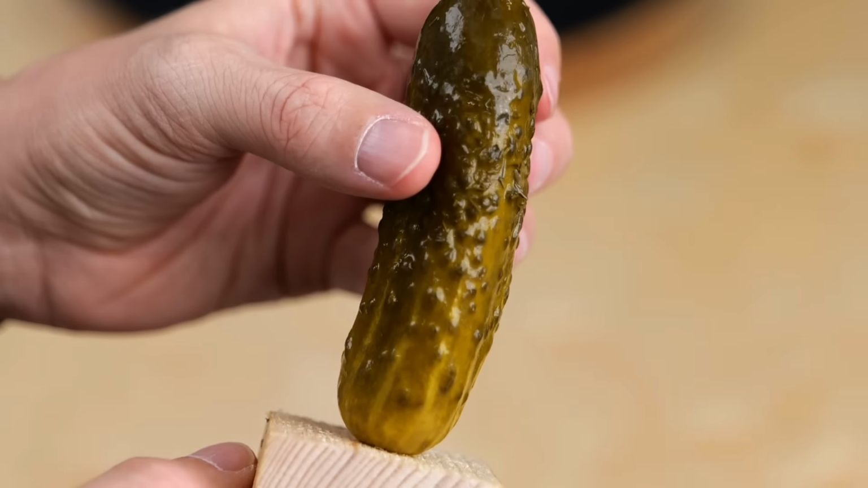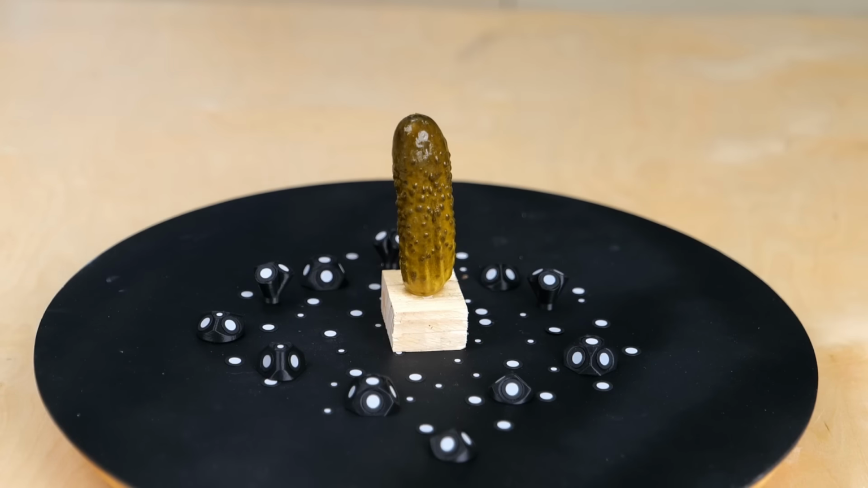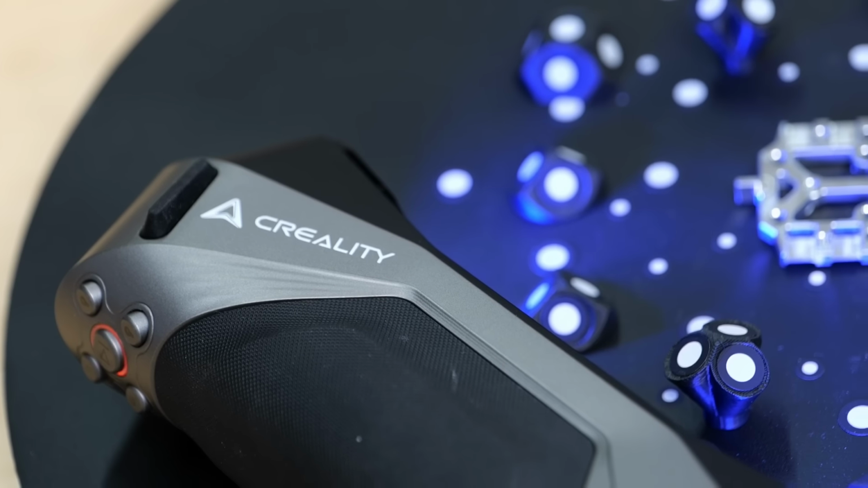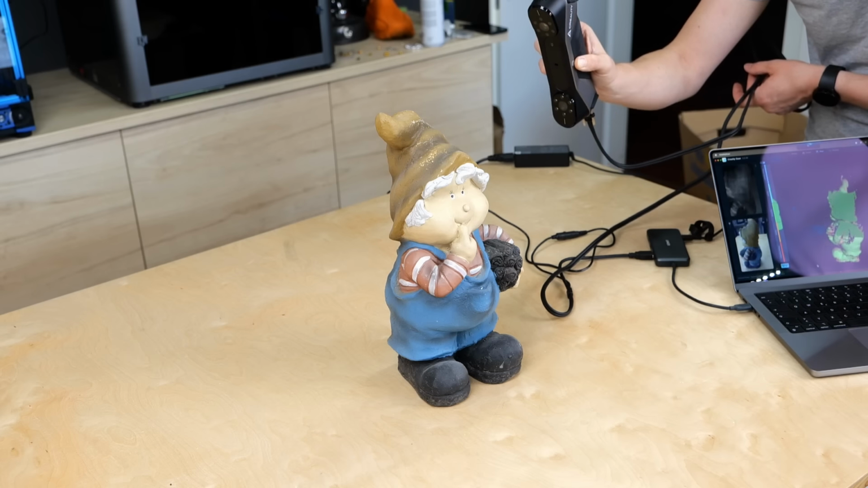Have you ever thought, man, I'd really like to have a 3D scan of a pickle? Well, wait no longer because I finally did it. I had such a great time using Creality's new hybrid 3D scanner that now has a super powerful blue laser mode that I started scanning everything.